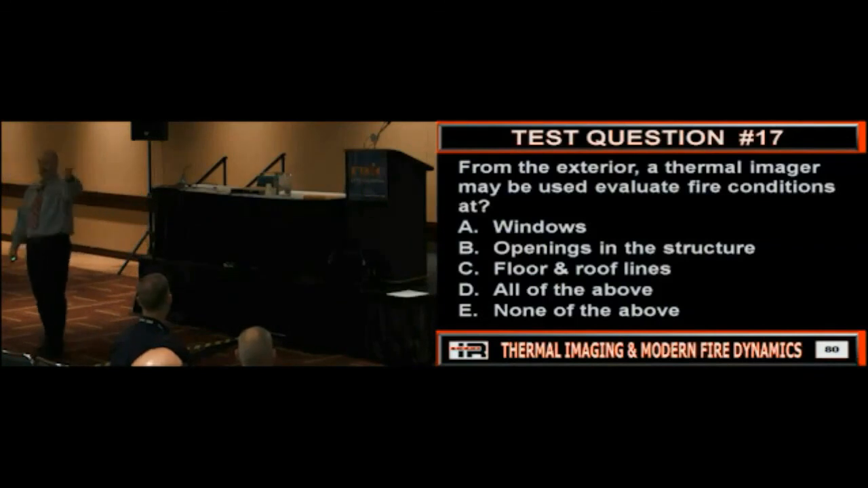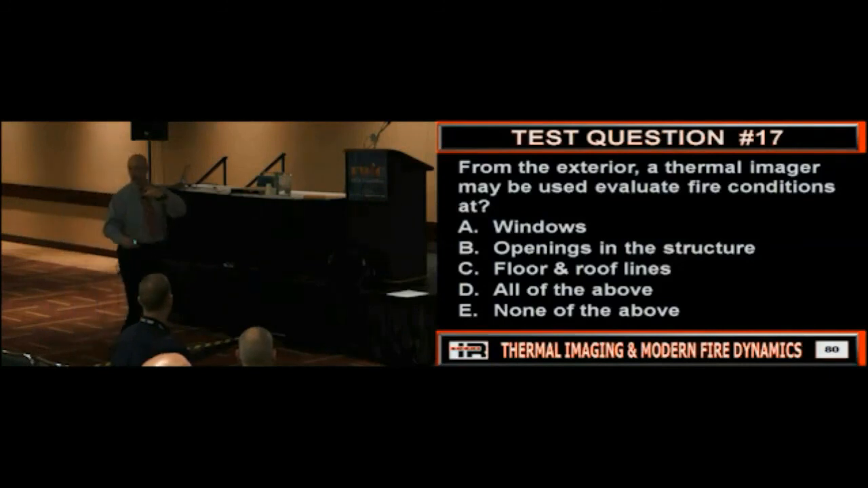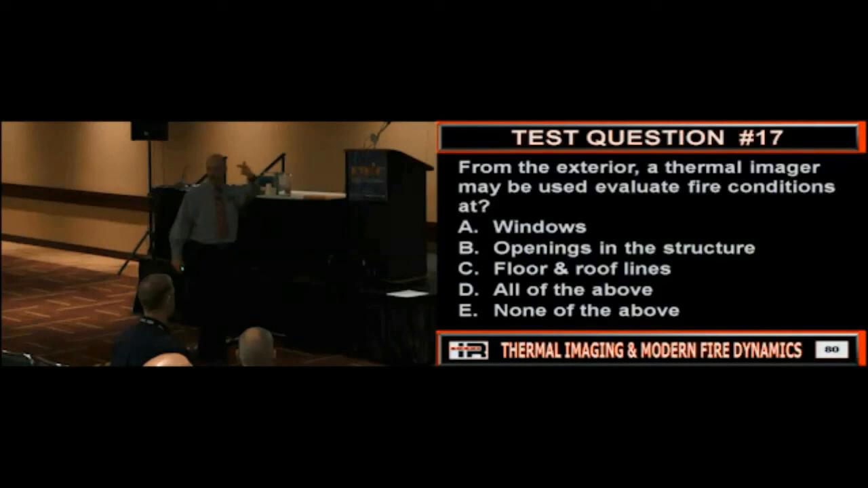The heat. So if we had the smoke in the neighborhood or we saw the smoke, but now we get there, no smoke, what am I looking for? Heat. I'm looking for that heat that should be an indicator that I've got what? A smoldering vent-limited fire. Should I be able to see that heat? Is that one of those yes or no answers? There you go. Bingo. We got to look at the construction.